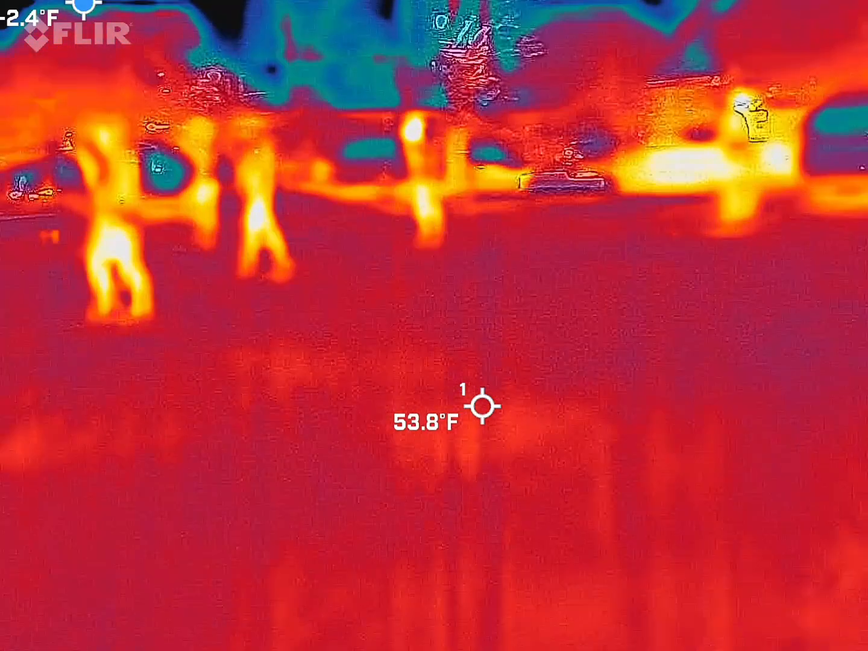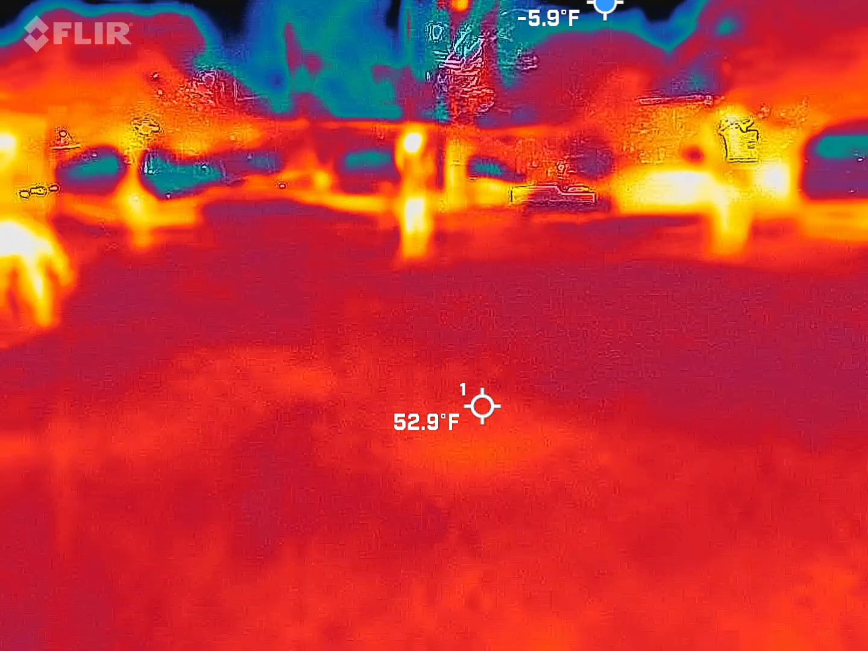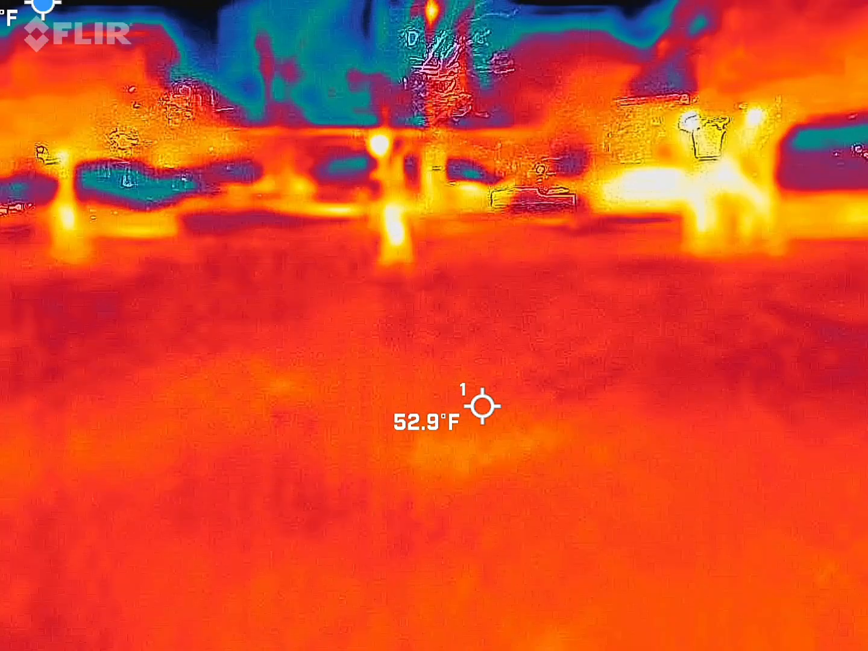Some people use their phones to take notes because with a group this size, I might not get to you for a few minutes. So again, completely up to you, however you want to do it.